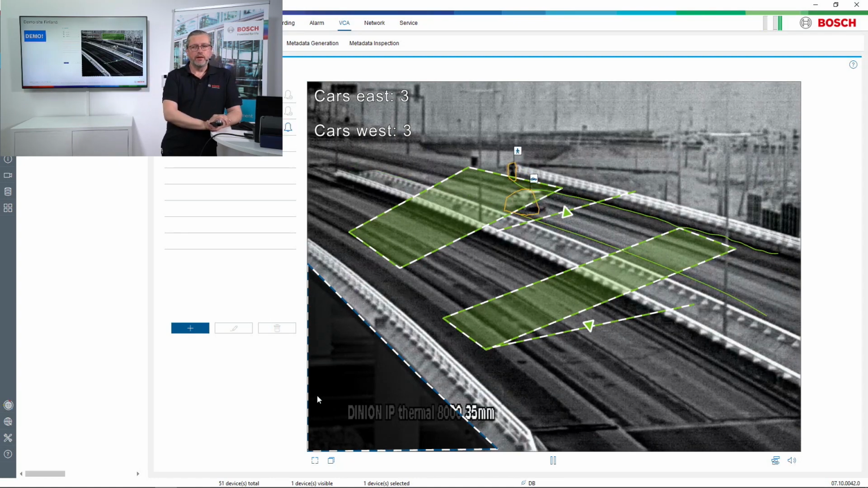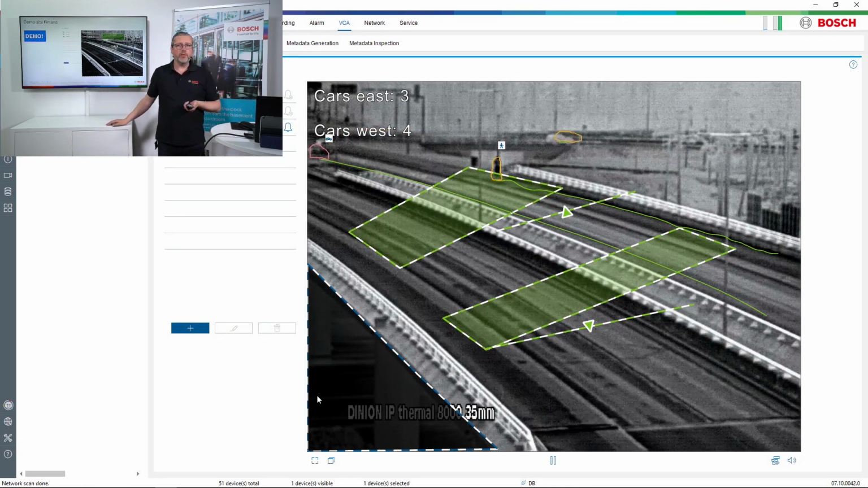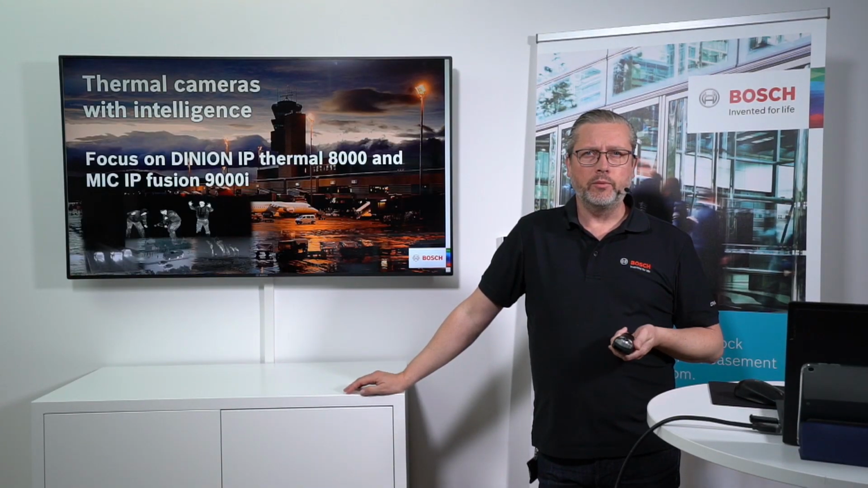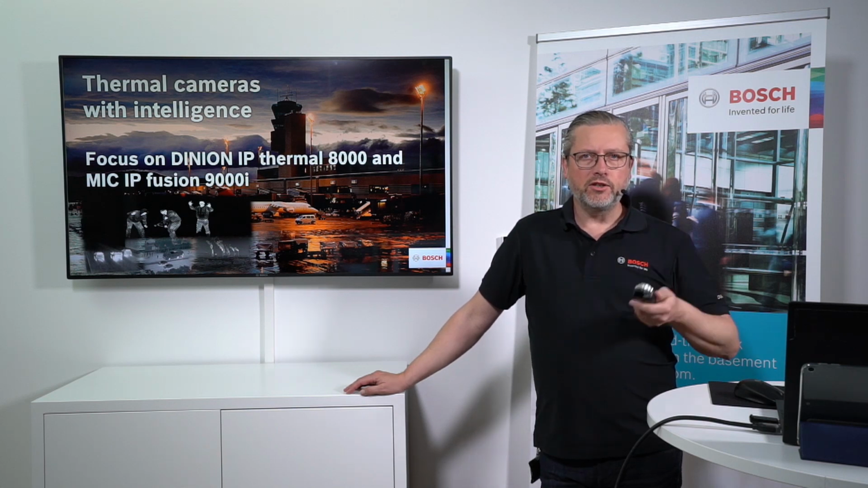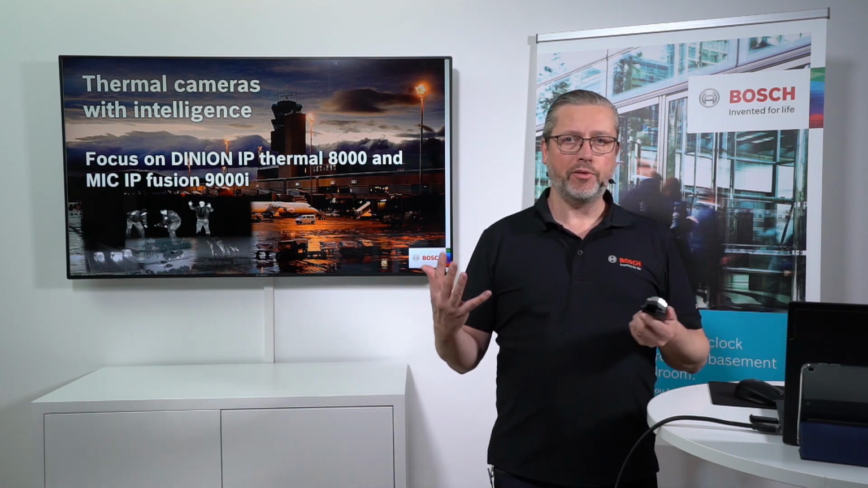So I would like to start rounding off this session today regarding thermal cameras. And as I said, it's not just a thermal camera. We consider them to be thermal video analytic sensors. That is how we see the cameras that we produce. All of the cameras have built-in intelligent video analytics. You don't need to buy a separate license. You don't need to buy a separate server. Everything is done in the camera. Decisions are taken in the camera. You're configuring the camera, and then the camera is generating everything for you.